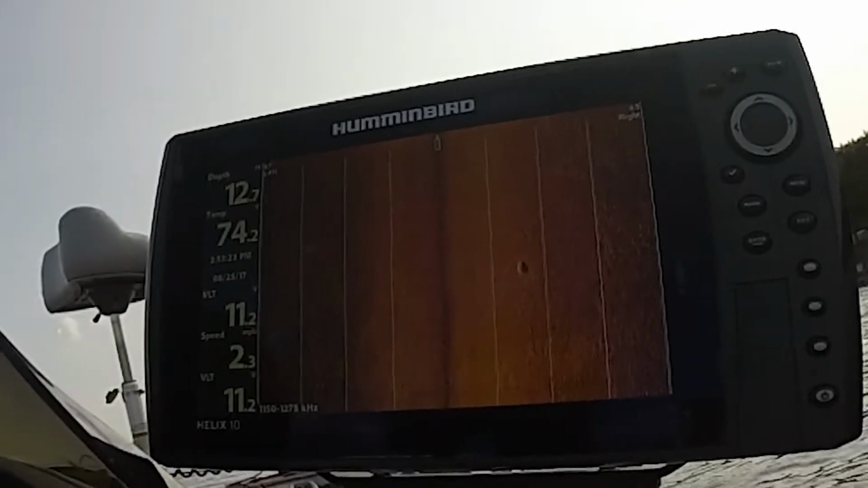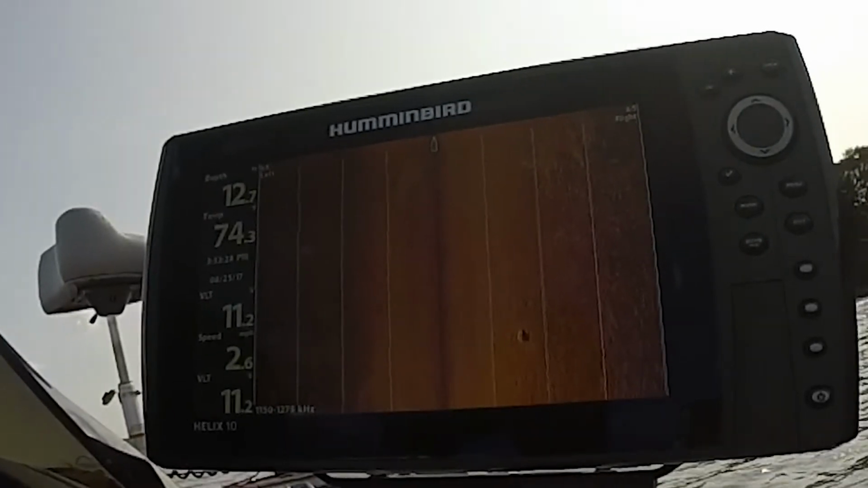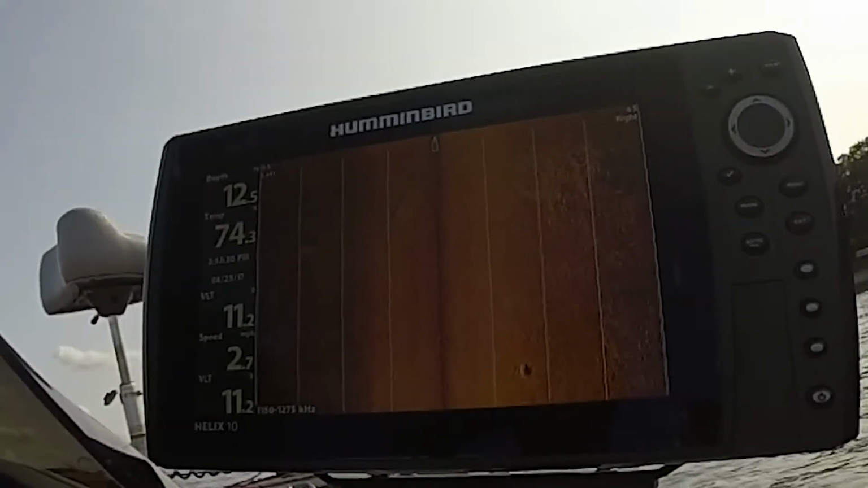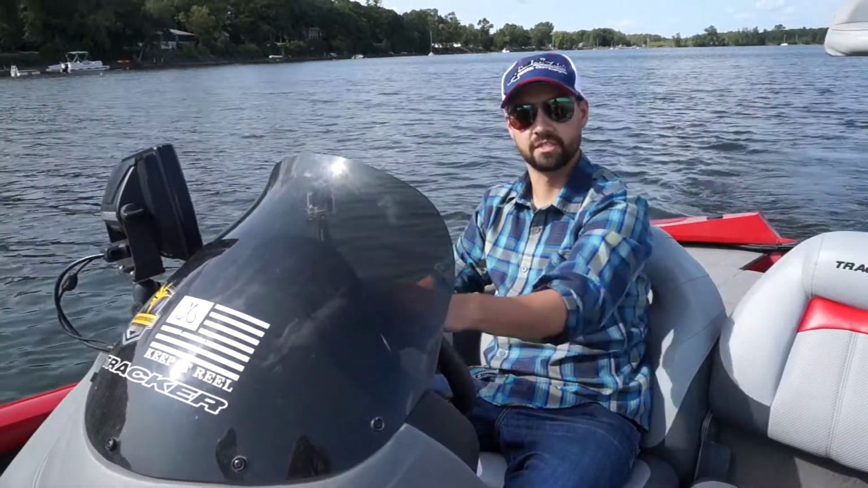And I'm actually tracing a line right now. I have tracks turned on. So there's the edge of the weed line right now. I'm seeing 65 feet left and right. So there's part of it right there. And so the goal of doing this is so I don't run over the fish.